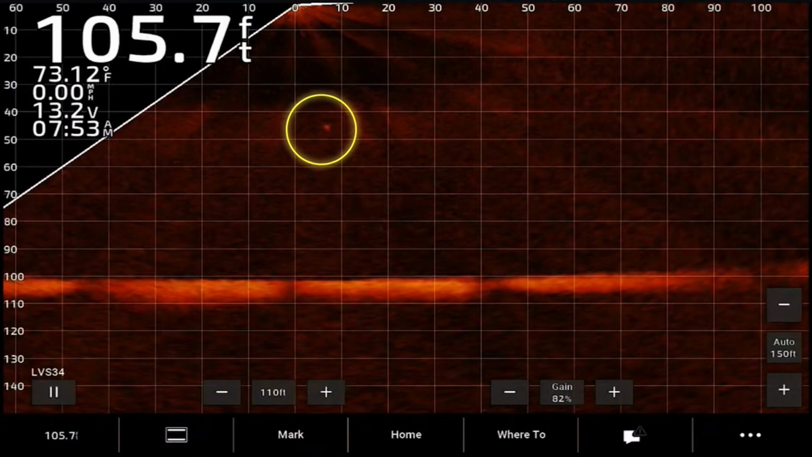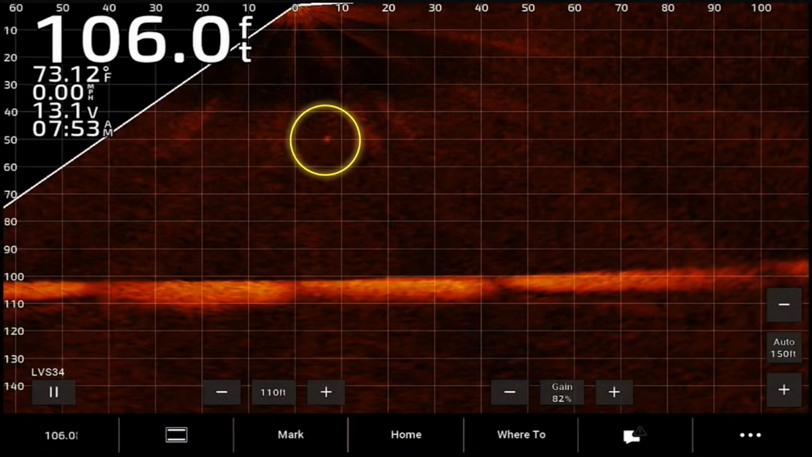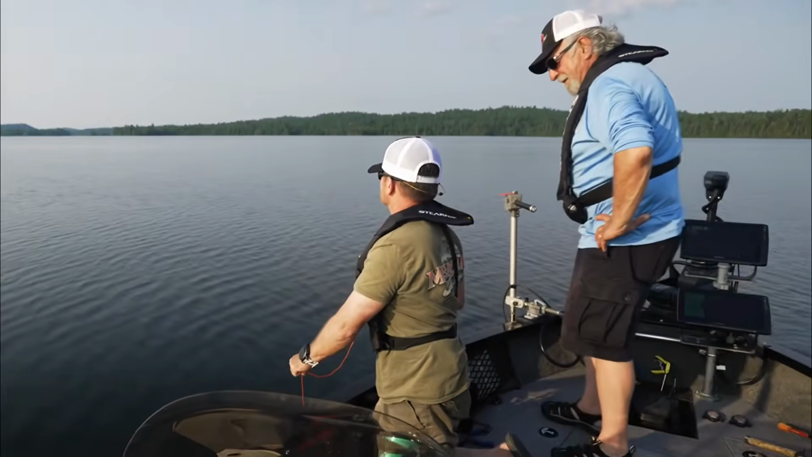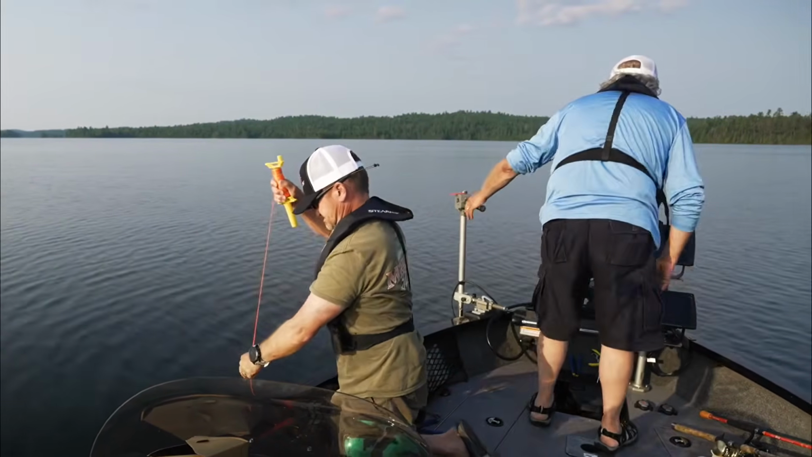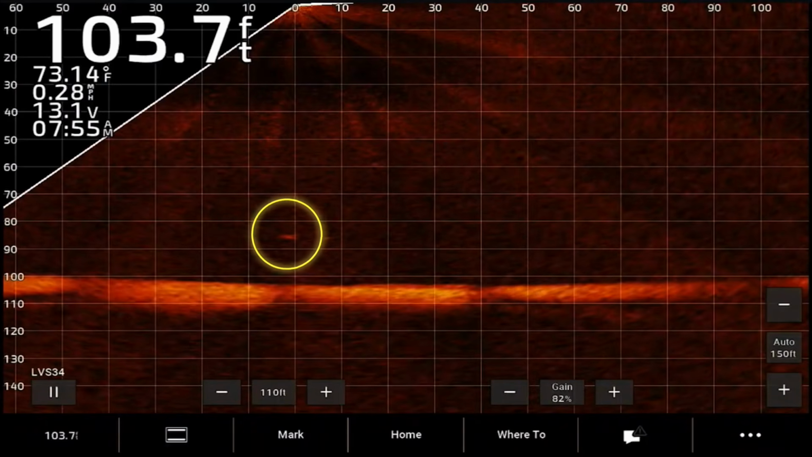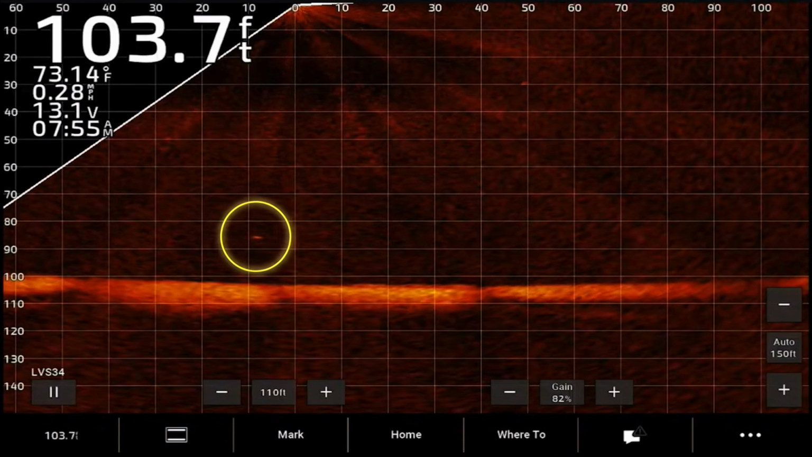40 feet, 45. That is incredible. To see this happening on LiveScope is absolutely nuts. Now it's supposed to pop out. Pop. There we go. Nice. She should be down there. Yeah, she's just wandering back and forth now, up about to 90 feet. Oh, really? Yep. Cool. And just swimming.